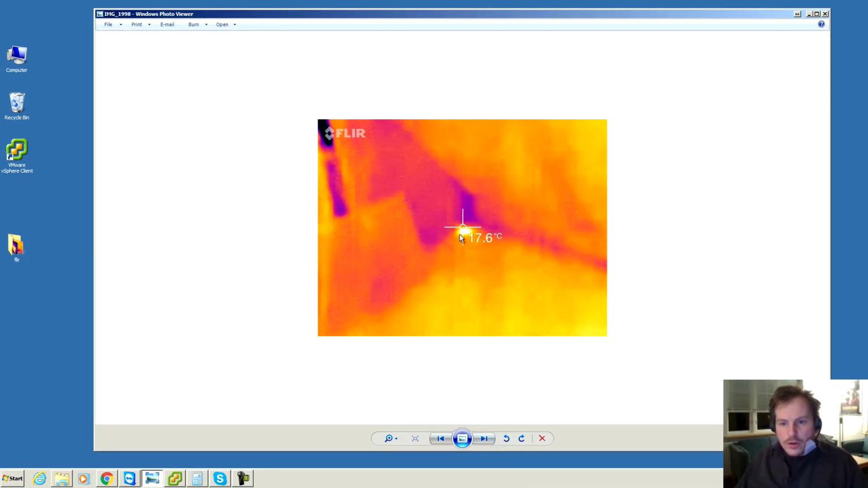Picture of a corner on the second floor, and over here is a hole down to the living room, apparently, because there's a lot of heat coming up through that little hole in that otherwise pretty cold corner. And I measured that, 17.6 degrees Celsius.